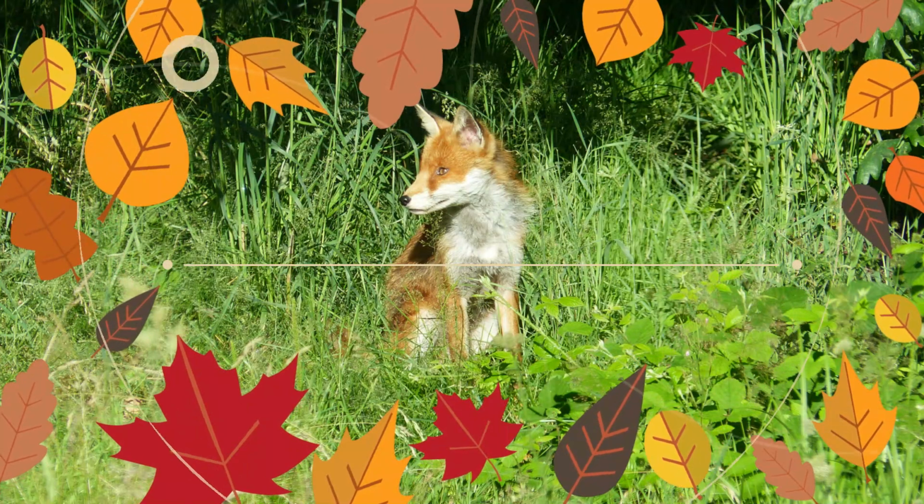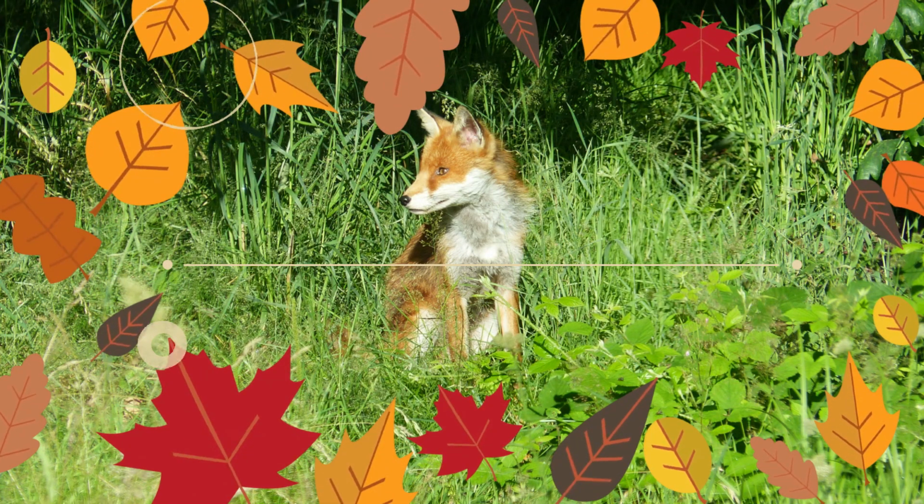A few weeks later, I did see one of the cubs, now a juvenile, out on his own and thriving in the sunshine.